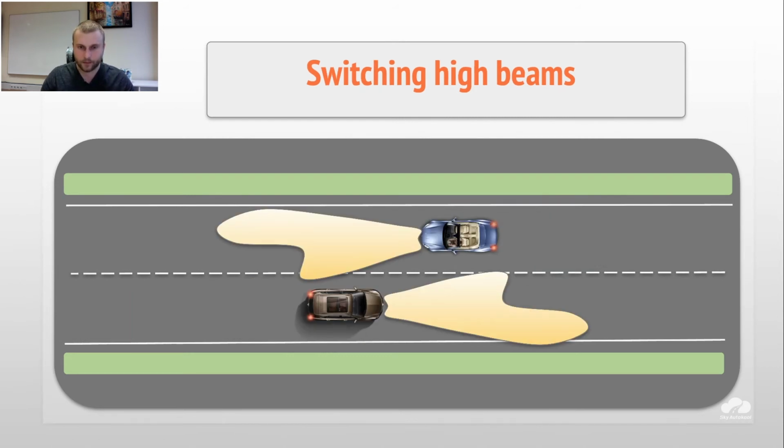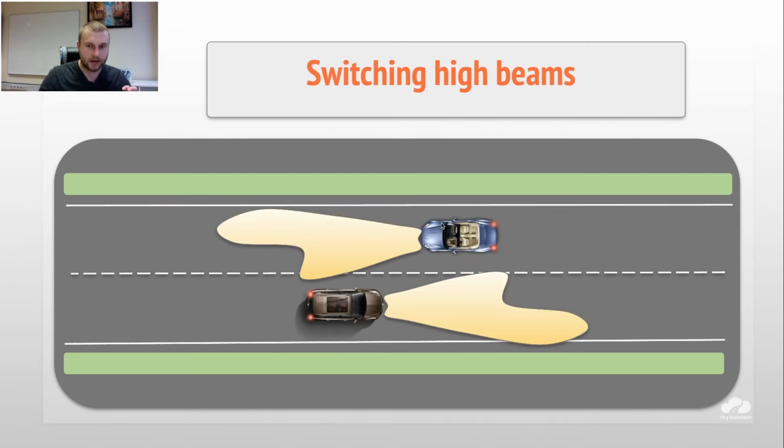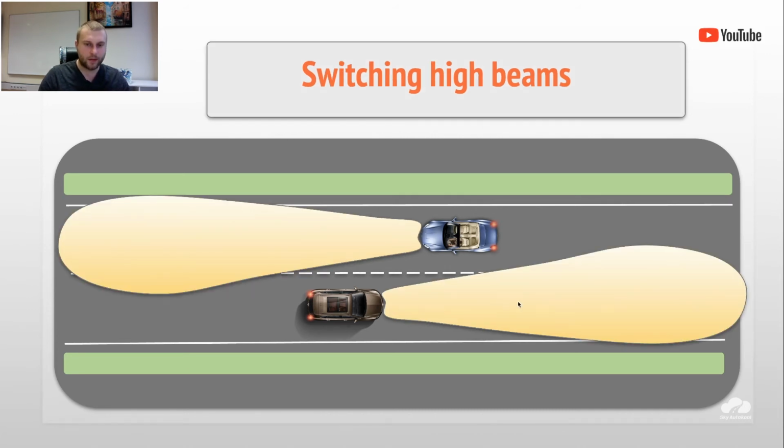Then we are passing each other, and at which moment do we have to turn the high beams on again? Because here we basically have 100% visibility, right? This car gives us 50%, this one also 50%. We see both sides of the road, like 100%. Here, suddenly, we lose this lighting, we have only 15%, right? So we have to go back to 100. In this case, we turn back to high beams again.